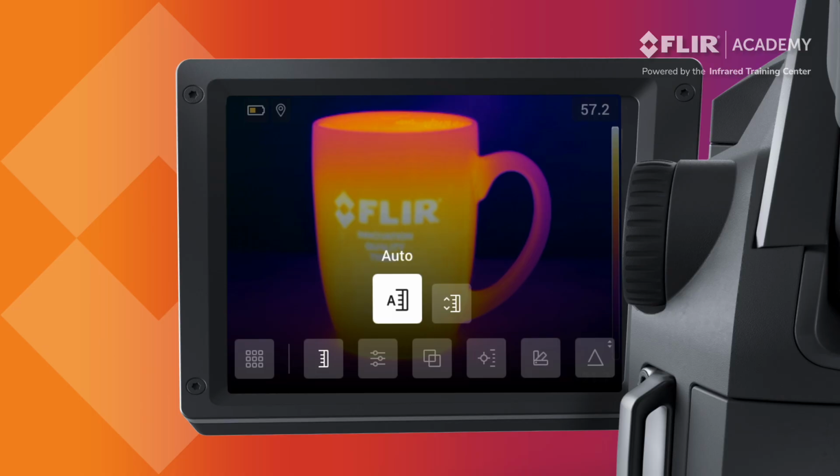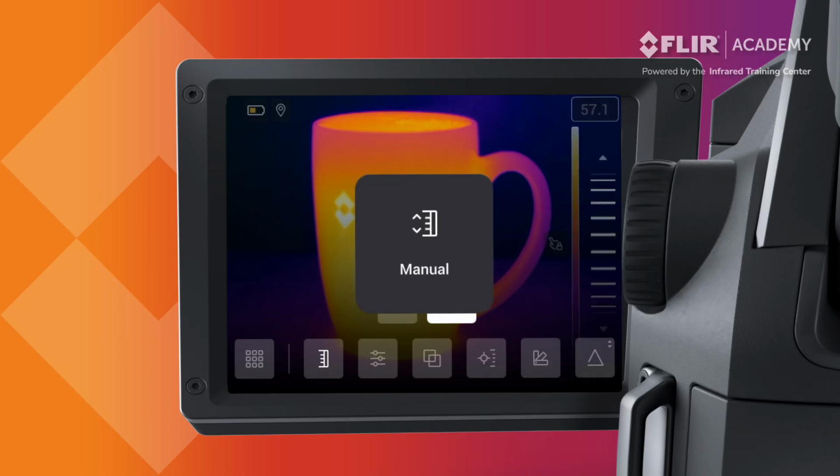The camera is typically set to automatic adjustment mode by default. This automatically changes the scale based on the hottest and coldest objects in the field of view. There may be times, however, when manual adjustment is required. An example is if you're trying to locate gas leaks against a more uniform background. Select Manual to make these adjustments.